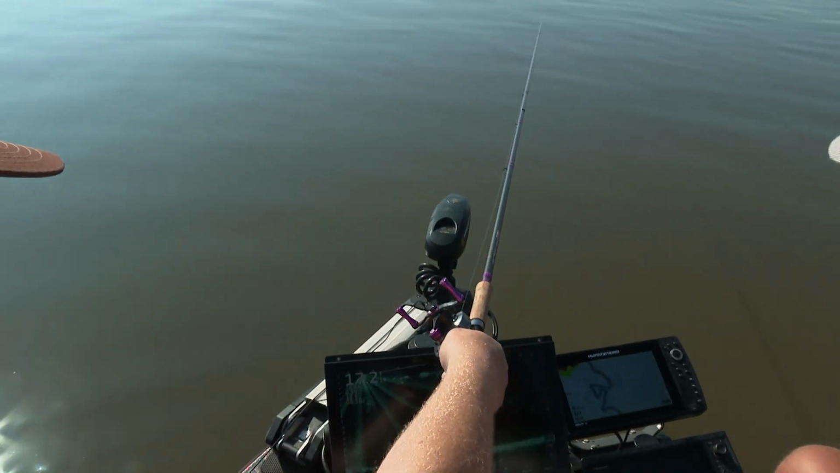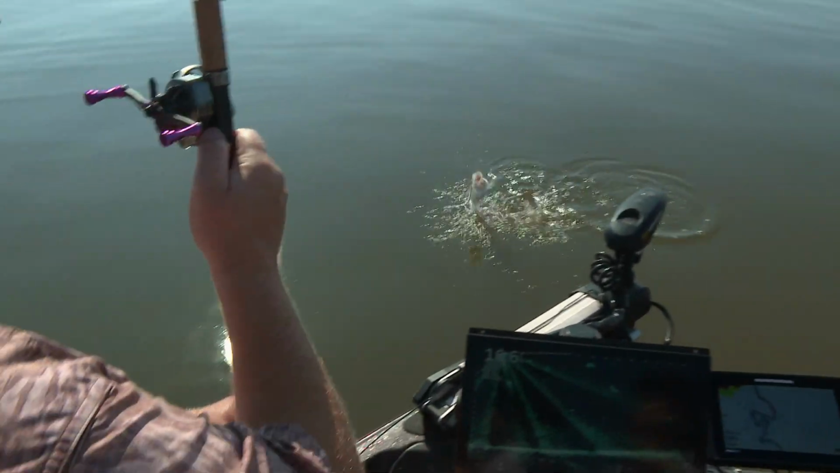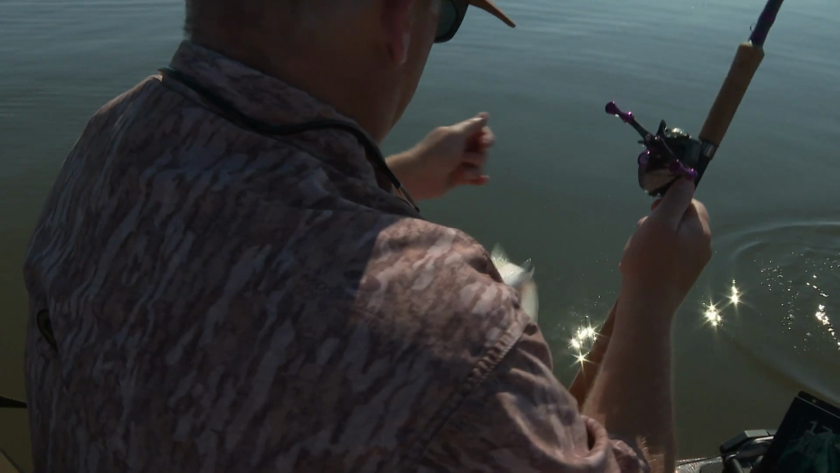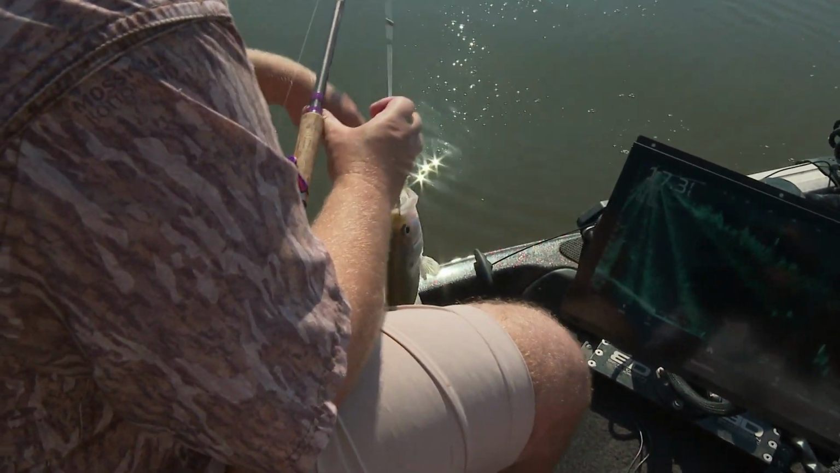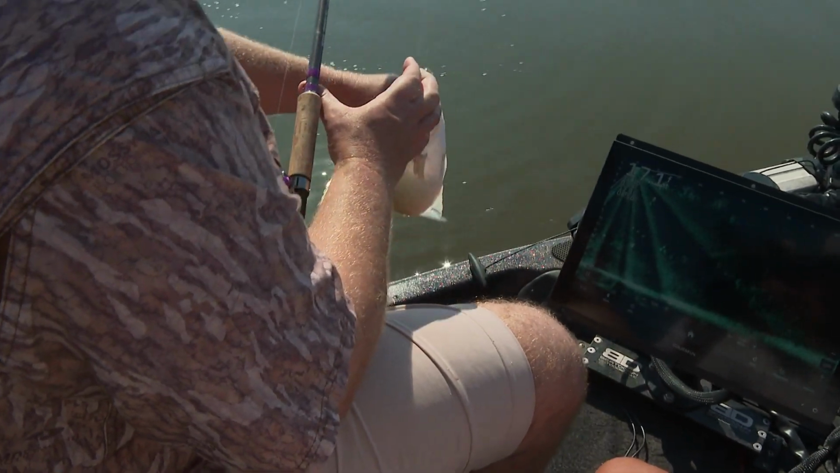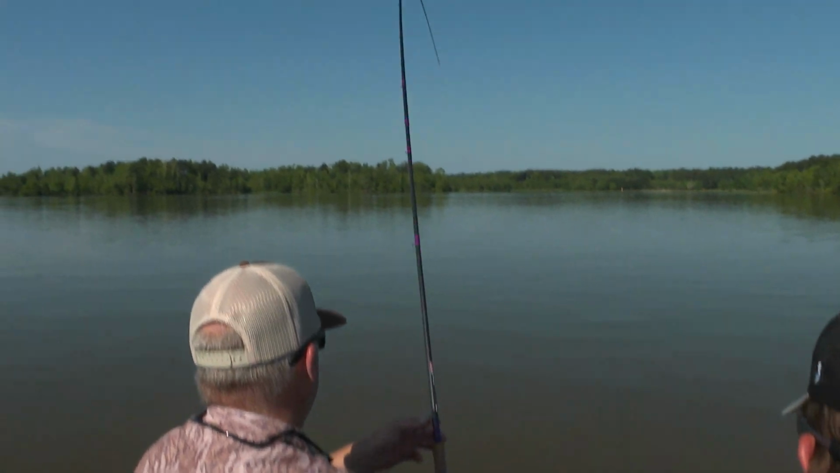You're gonna see him coming down. You just keep dropping to him. Look at that. He talked me into it. Oh yeah, there we go. Fighter. He sure is. Oh, sorry, Scooter. I didn't know you were right there. My bad.